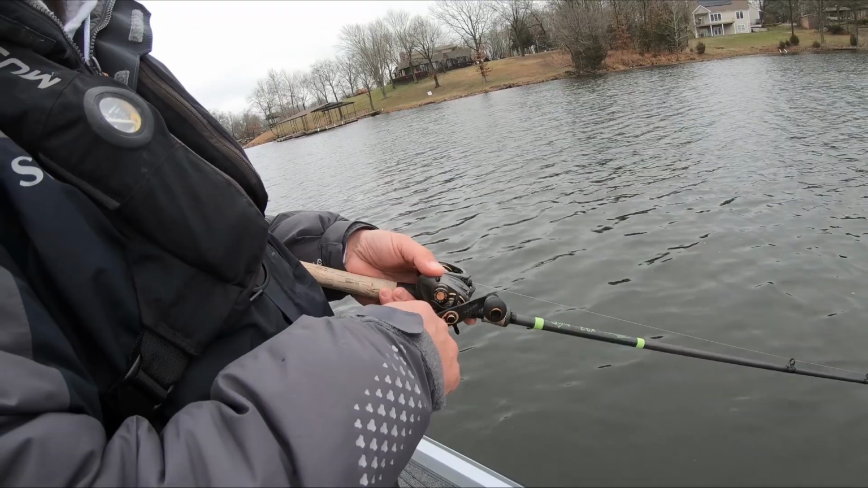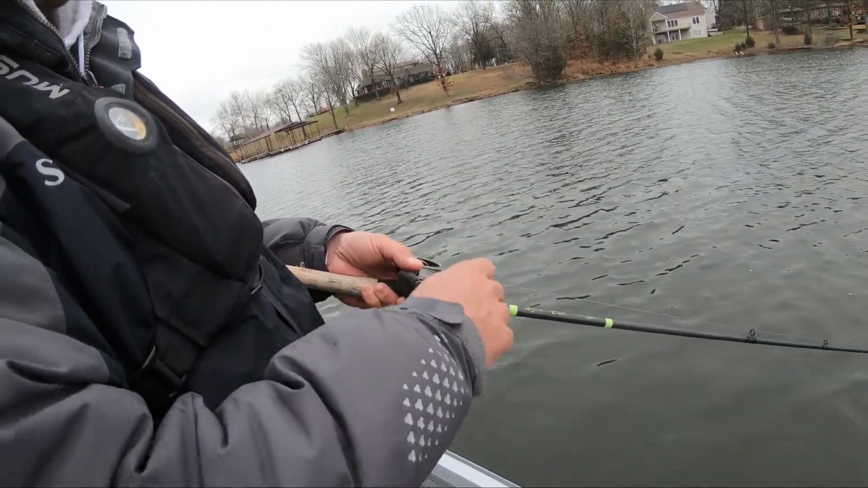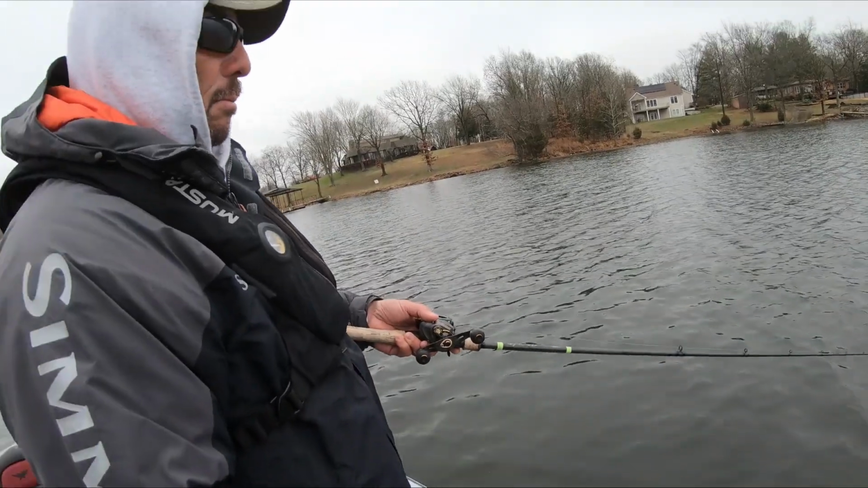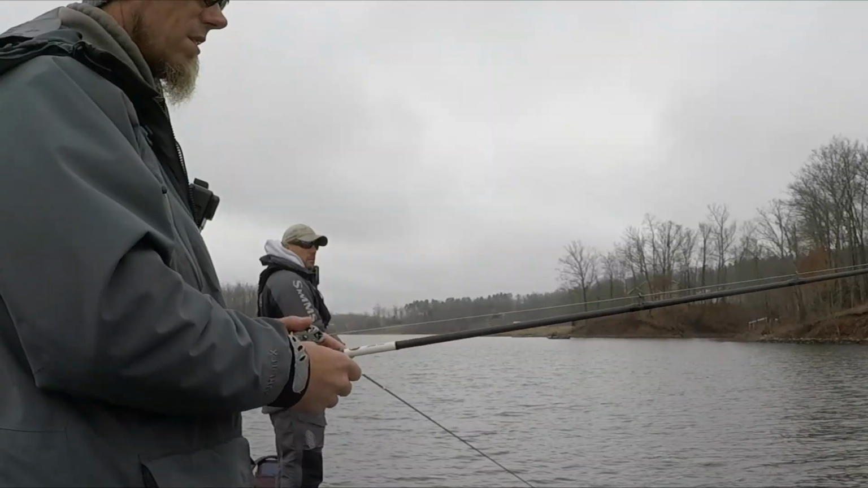Snap the reel, that lifts the spoon up, let the spoon sink till you got slack line, and just repeat that all the way back to the boat. And when they hit it, it's a very distinct thump, almost like a jig bite. And when you get a bite, just let them have it.